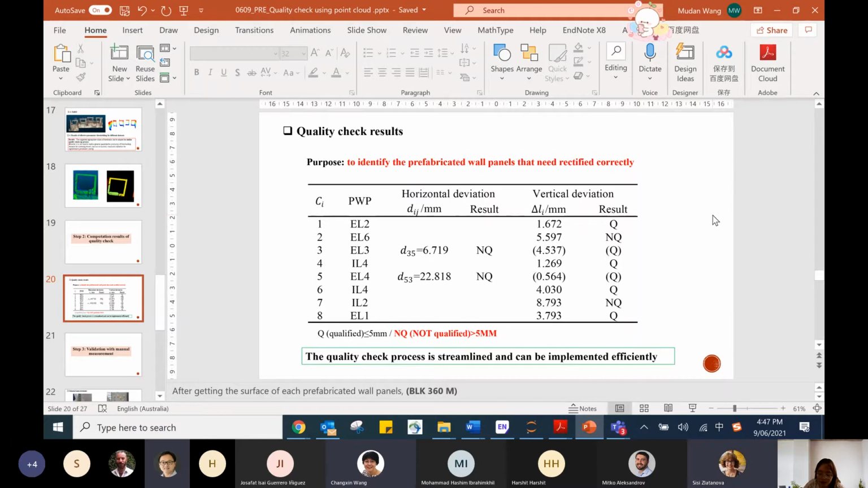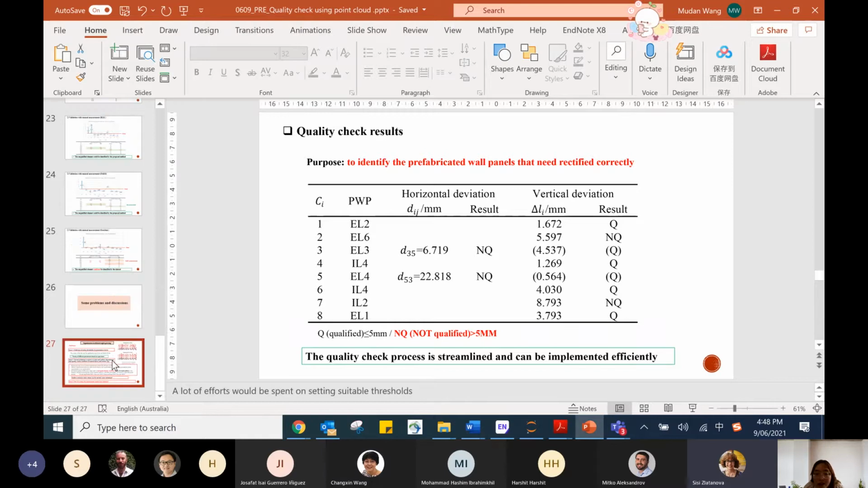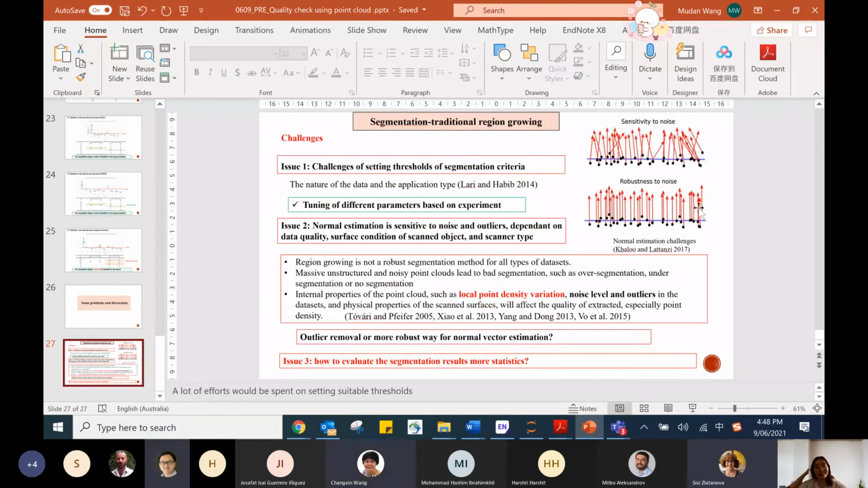Right, yeah. But Mudan, you also had some interesting question about the segmentation. Yes, and about the noise. Yes, I know that many of you are also working on the point cloud segmentation or some other relevant tasks. So I want to know some ideas about point cloud segmentation, because I don't know how to identify the outliers.